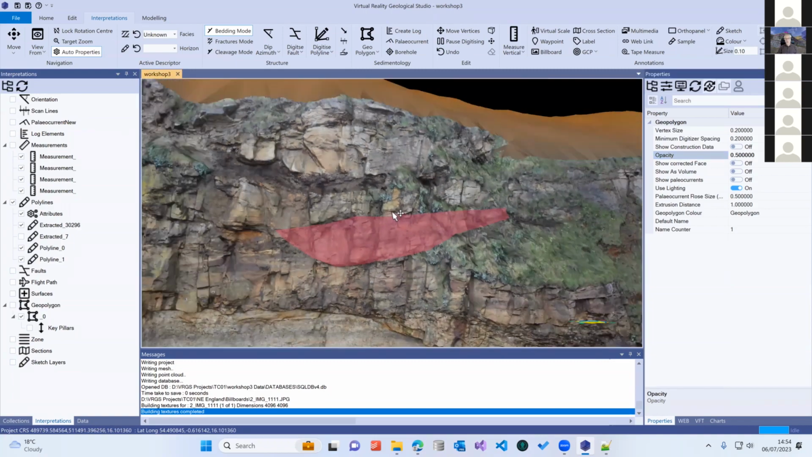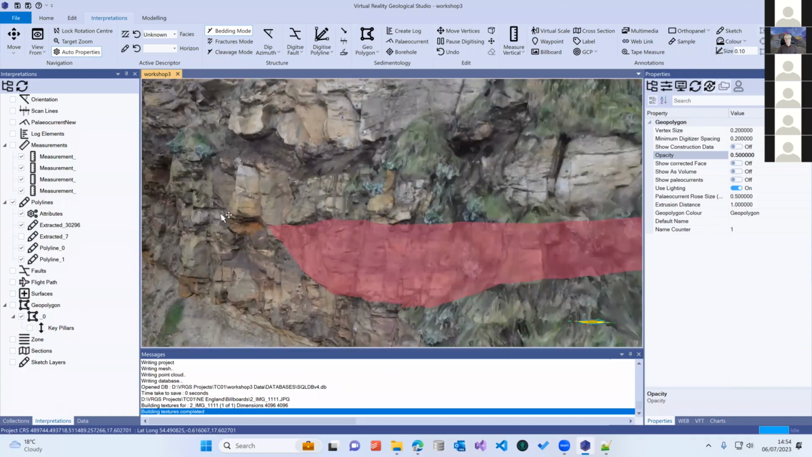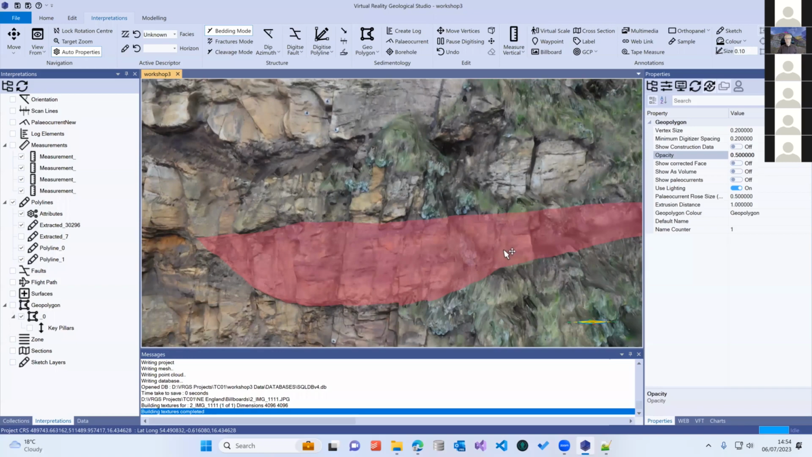And we're able to have a colored body drawn on the outcrop. Again, we can show the construction data, and we can go to our move vertices option, and we can edit these and move these into different positions as we see fit, if we want to go in and edit our outcrop data.